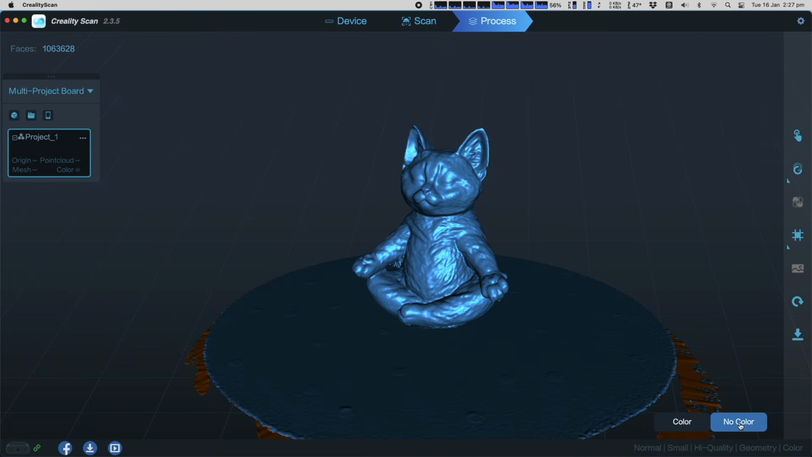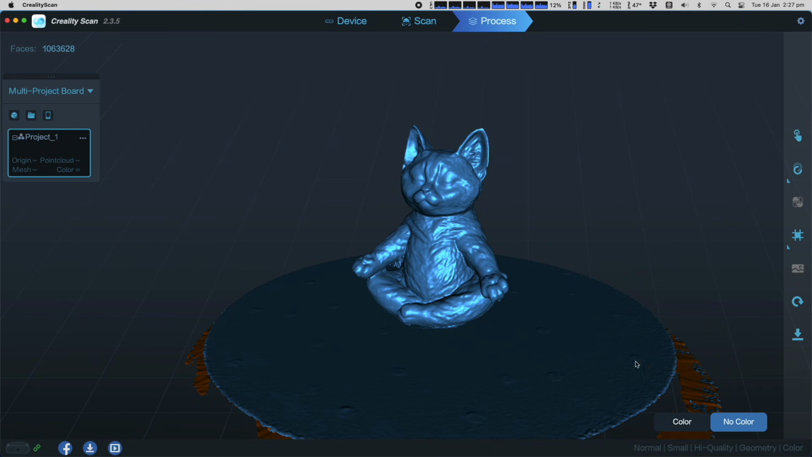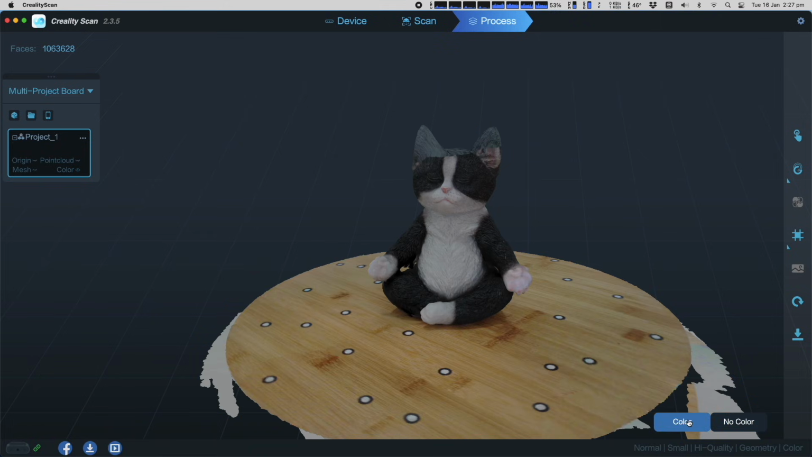Some lighting inconsistencies during this scan have resulted in the top of the kitty's head looking a little funny, though I'm not fussed about this as I'm only interested in the geometry. If I wanted to, I'm sure I could resolve this by rescanning. I'm pretty happy with the end result here, but you can see I've ended up scanning a lot of the turntable, which is not part of my Zen Kitty model. So I want to get rid of those unnecessary points.